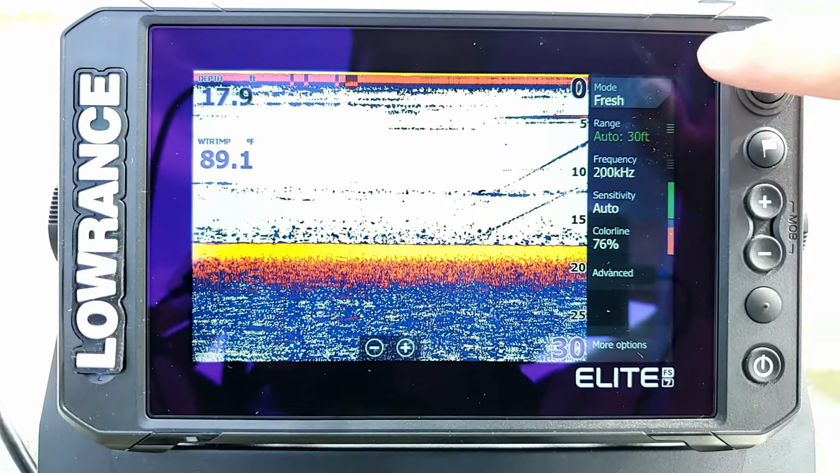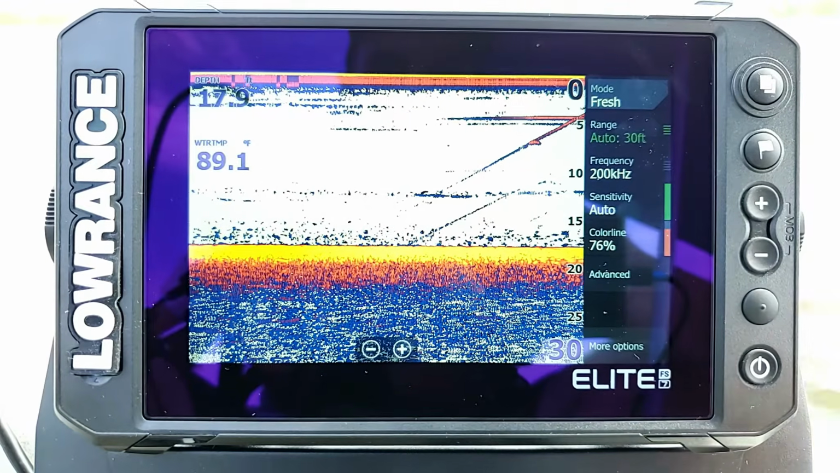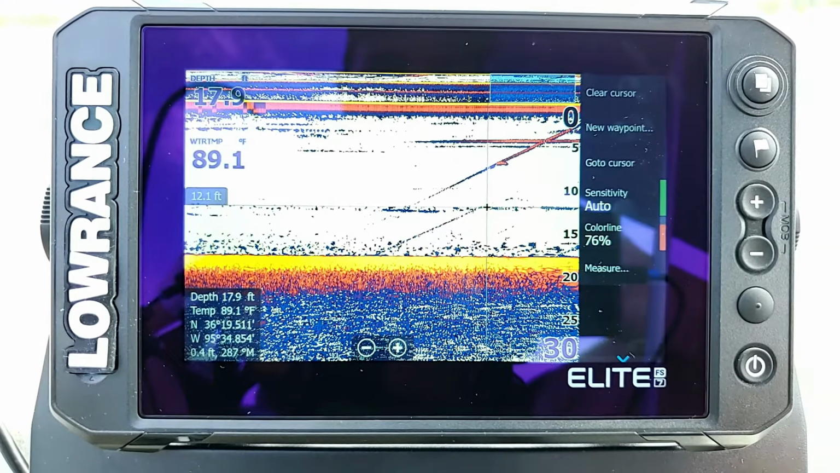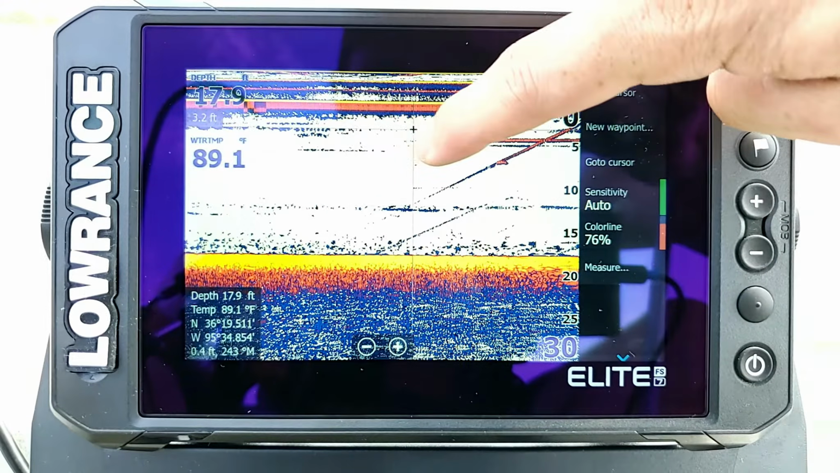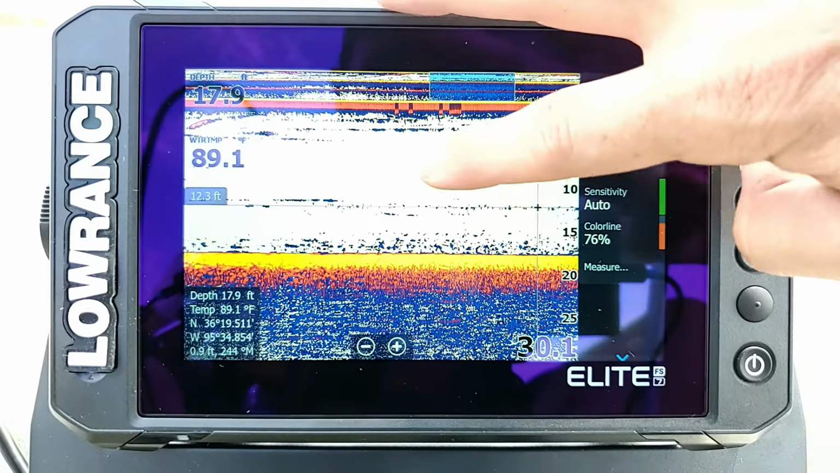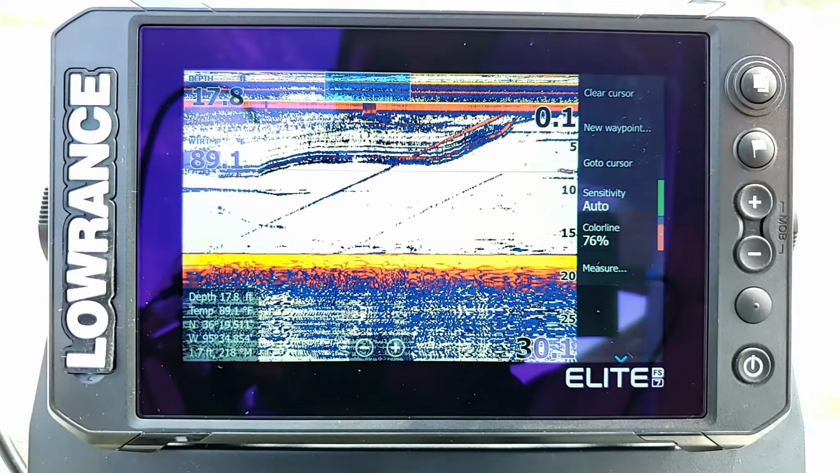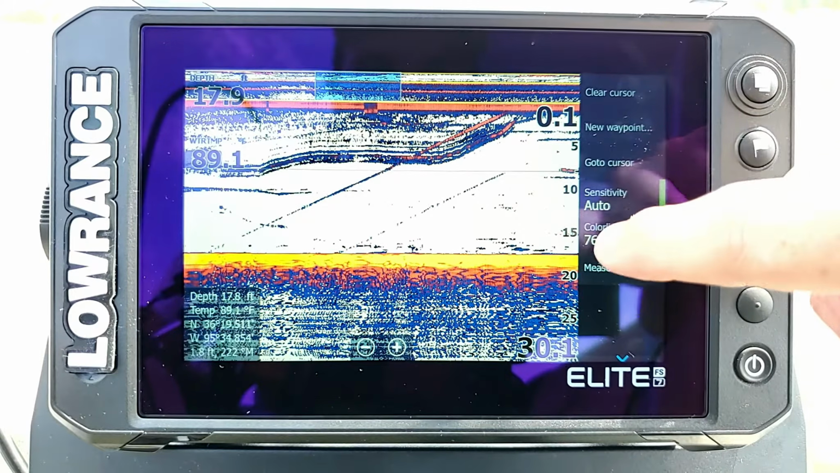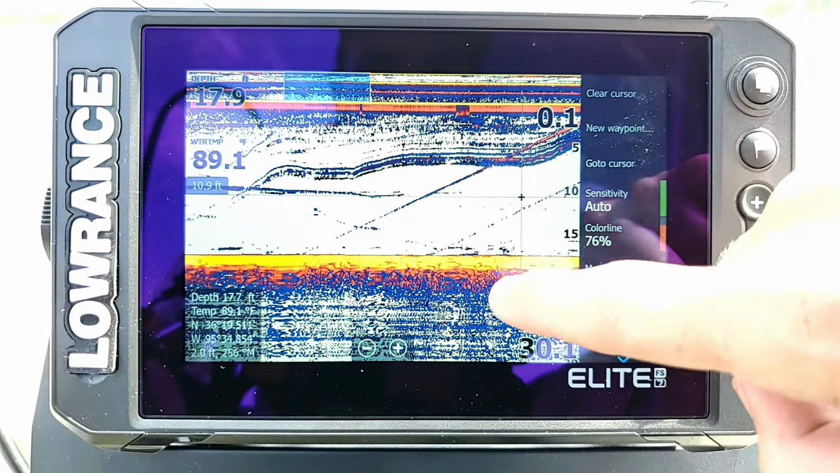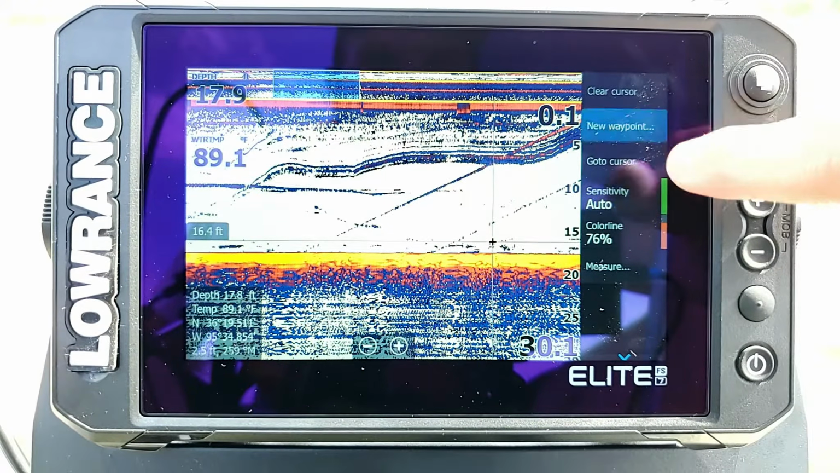Okay, now before we start talking about these options over here on the right, there's just a few more things I want to show you. First off, if we tap on the screen anywhere right there, it brings up our crosshairs, and we can drag our screen left and right and scroll around to view past things that we've seen. So as we scroll back, let's say we wanted to look back at our line right there, maybe there was a large fish, and let's say we found a really nice piece of structure at the bottom. We can click on it, and then go over right here and hit new waypoint.